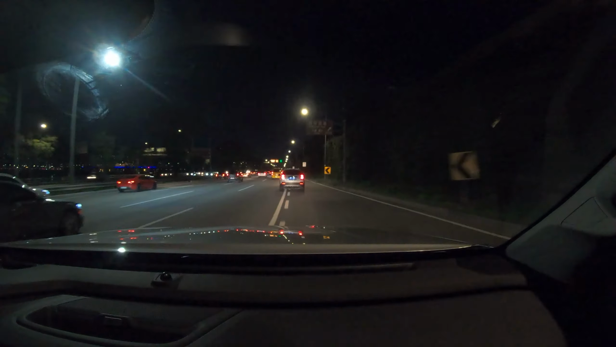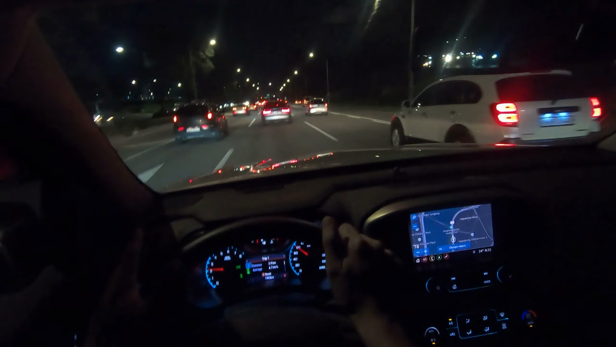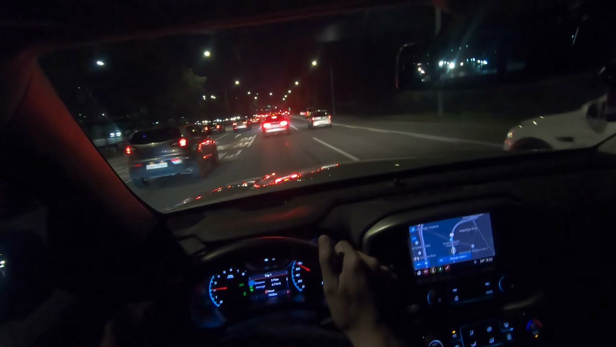It's quite a sensitive one, huh? It makes a good noise. So people will let you go, because this is such a big car. If you give the turn signal, they'll let you go. That's one nice thing about this.